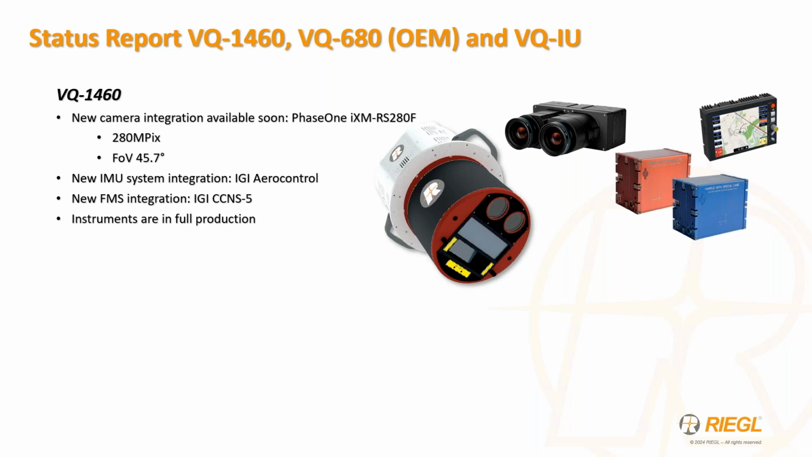We have also successfully integrated the IGI aero control system with their high accuracy GNSS and INS systems, as well as their CCNS5 flight management system. And this provides users with a choice with respect to their inertial and FMS preferences. And as of this presentation, we have delivered close to a dozen of the VQ 1260, 1460 next-gen sensors since its release last year.